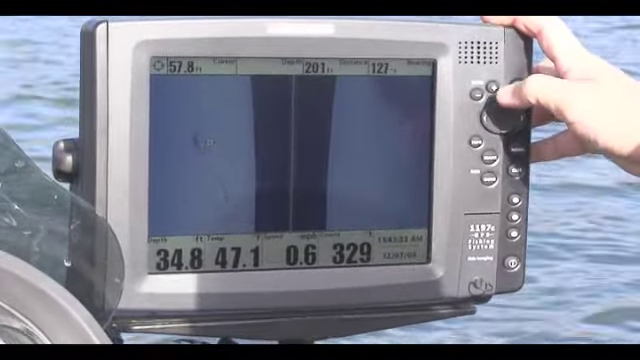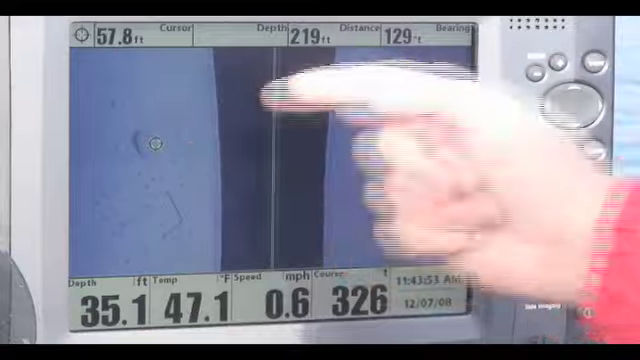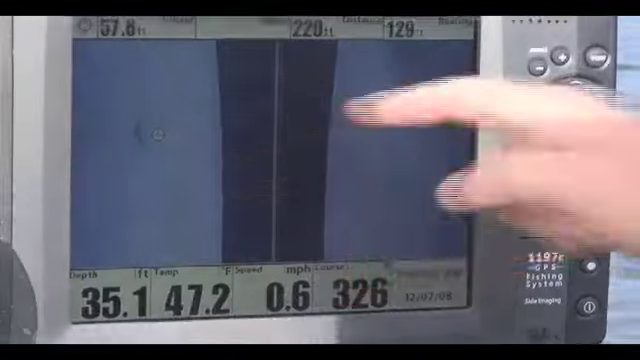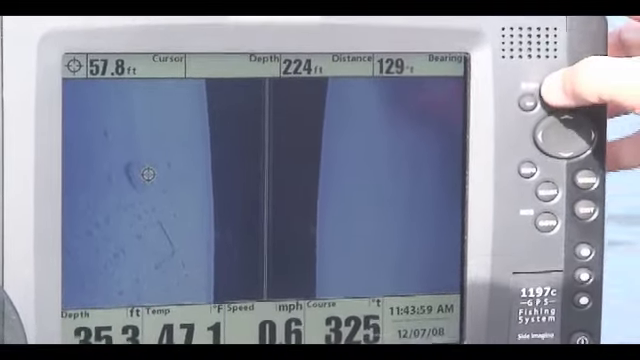So again, now it's telling me it's 213 feet or 215 feet behind us. We're drifting away from it. It is 57.8 feet to the left of my boat is where that object was when we found it. So now let's take a better look at it.